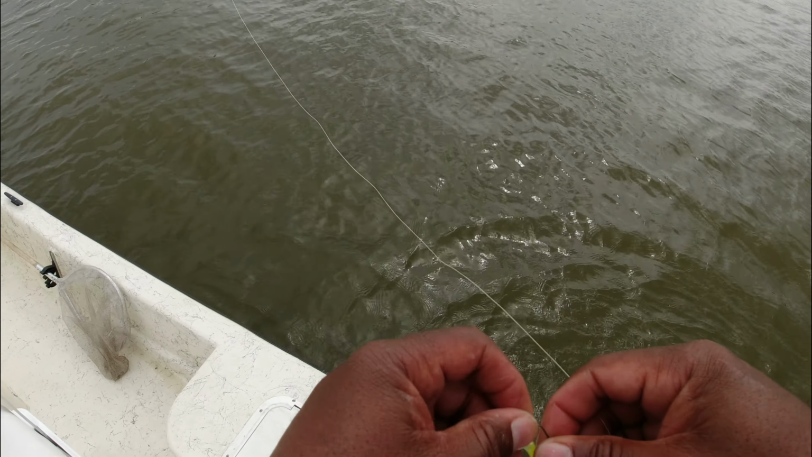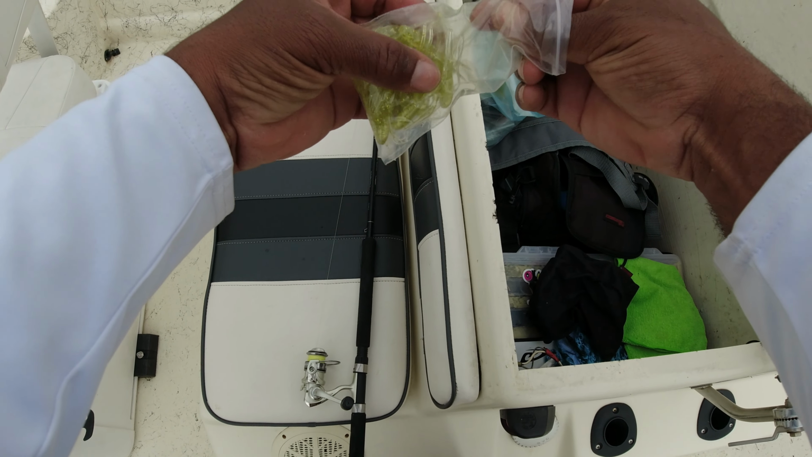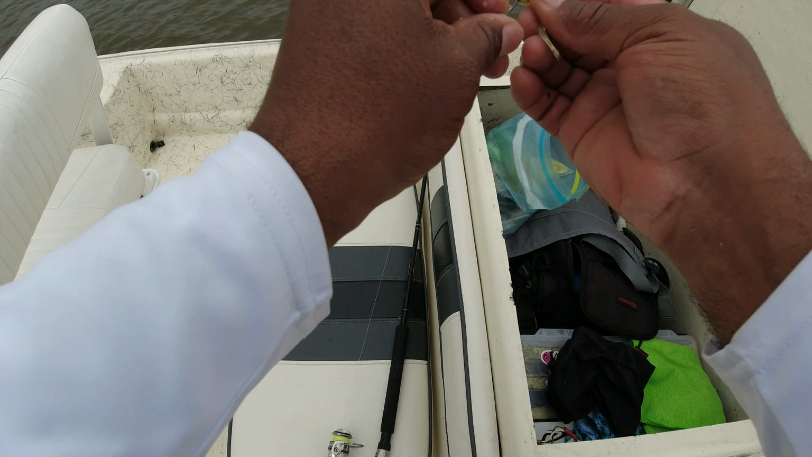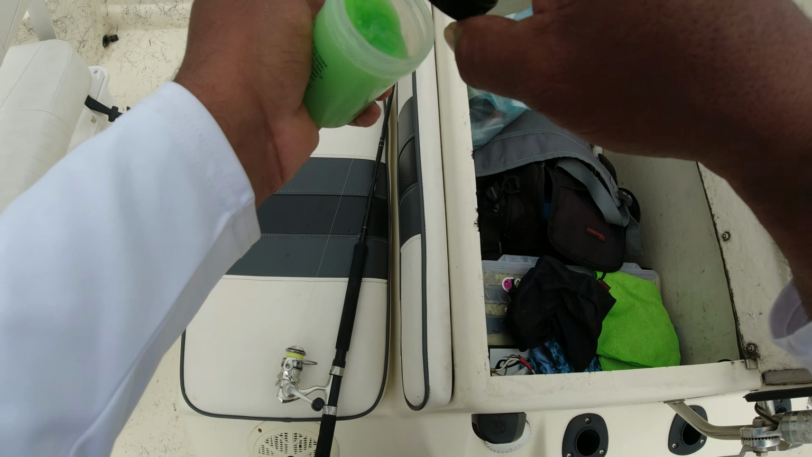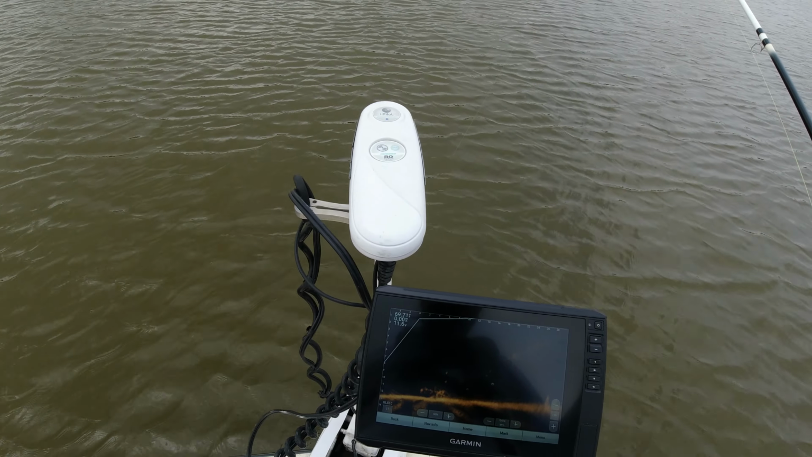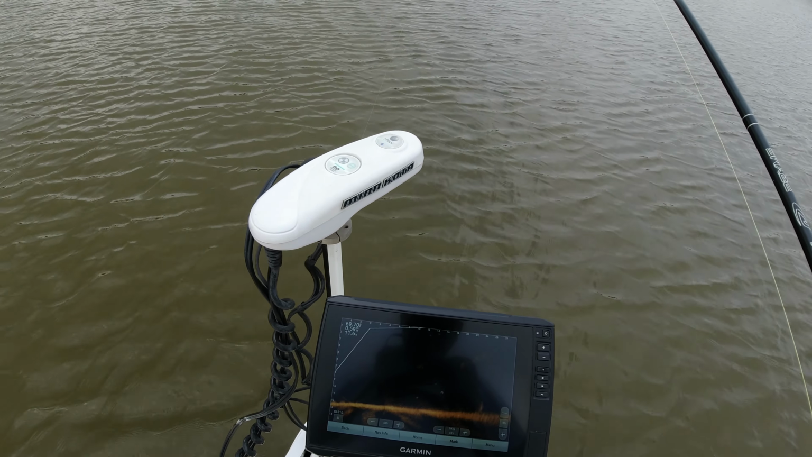Time for me a new bait. This one's put in enough work. I'm gonna go with a little different bait. This is that chartreuse dust from Limitstackle. Another awesome bait. A little bit more of that shad scent to put on there. That little piece of structure is pretty clean now. But we got another one right here.